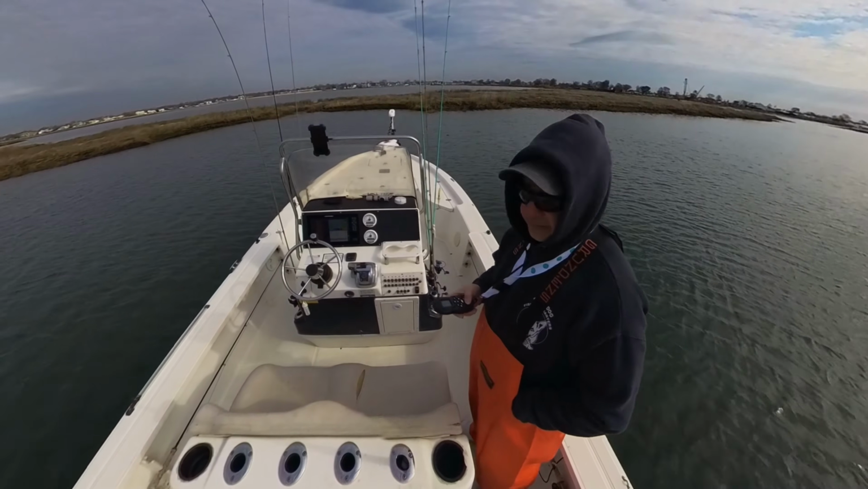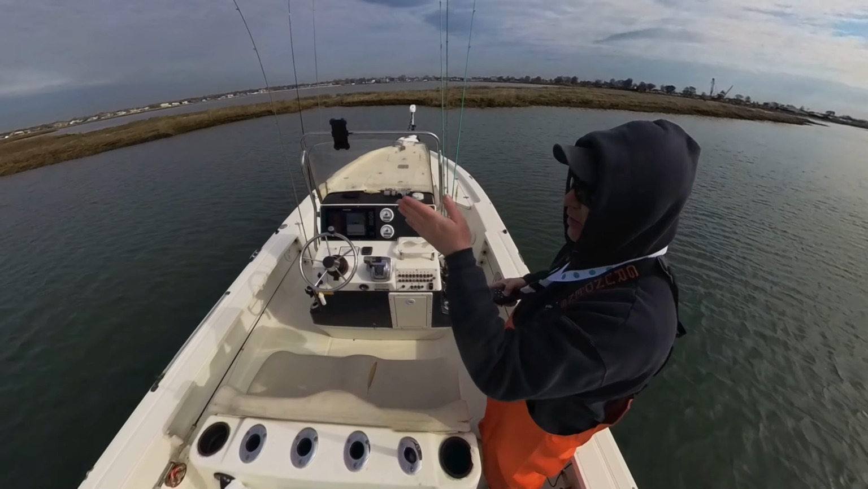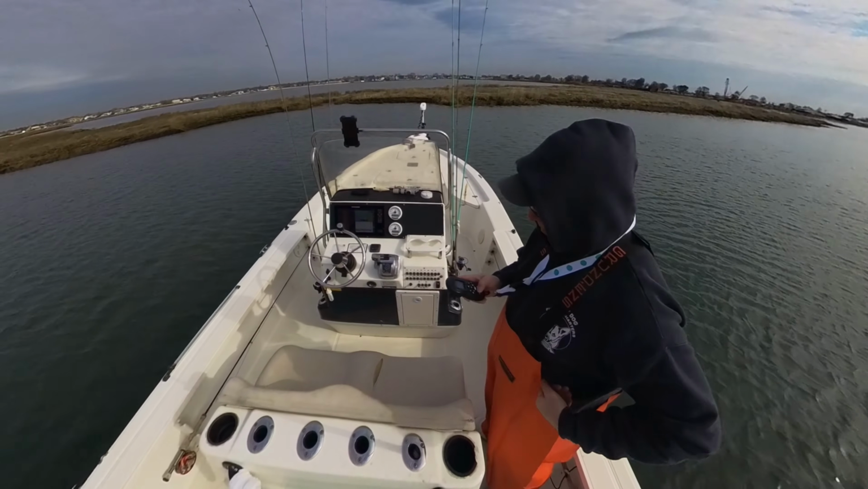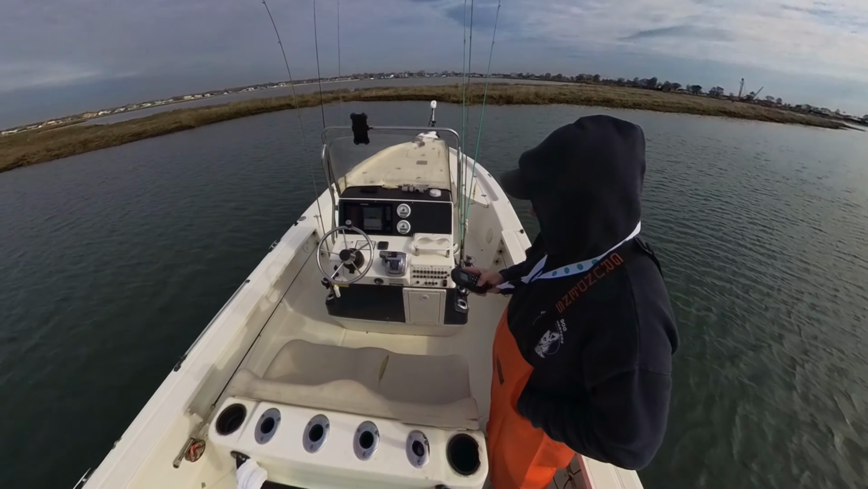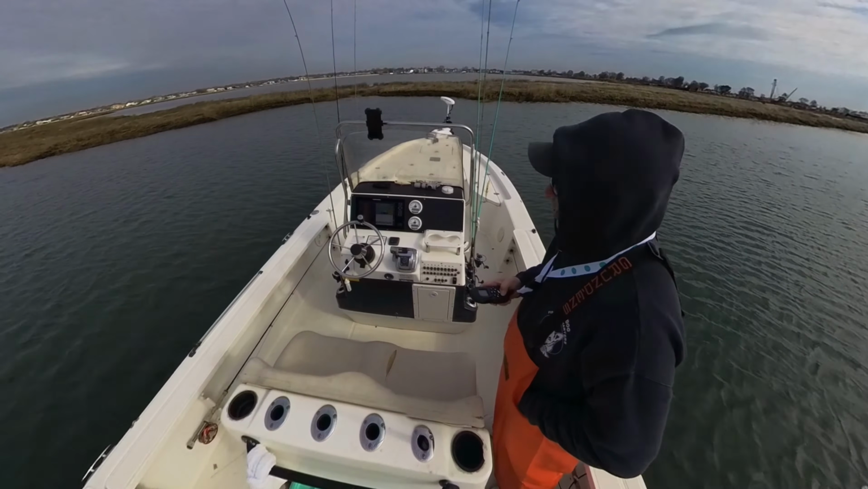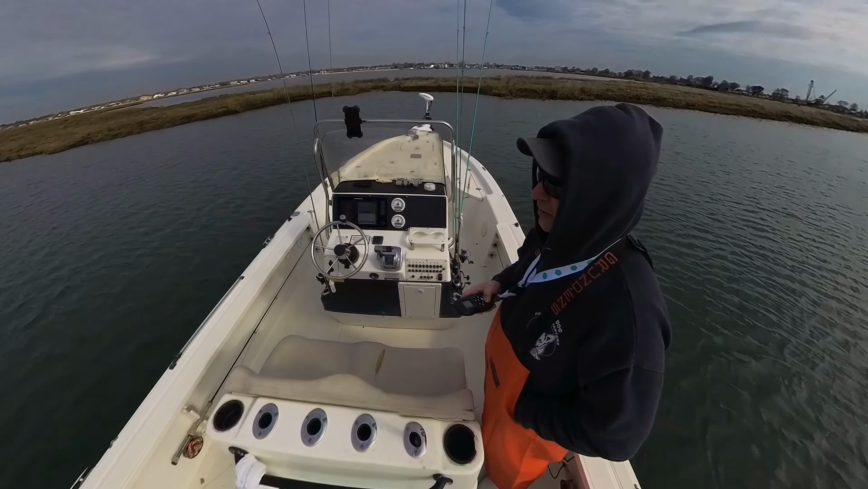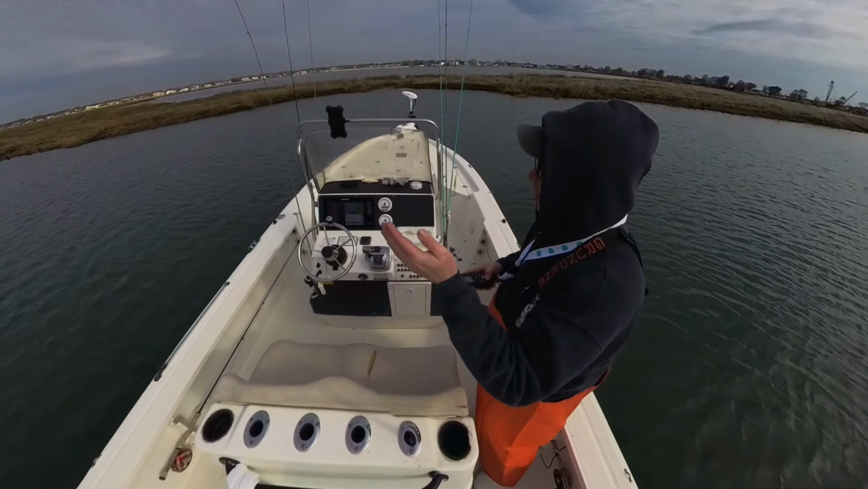I'm going to give you a quick little tip. So we are on the power pole right now. We're locked in. The boat's facing this way. We want to go that way. Keep your power pole down. Turn your trolling motor on. And you can pivot. Get that boat in the right direction rather than letting the wind push us onto the marsh.